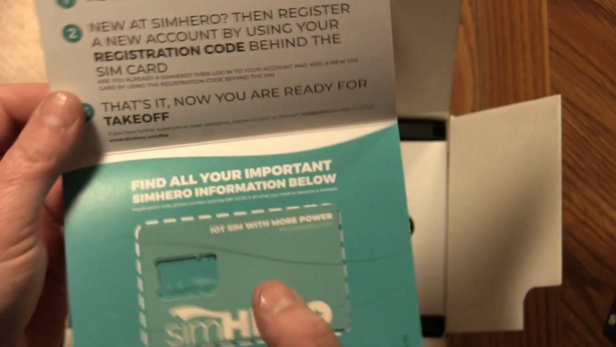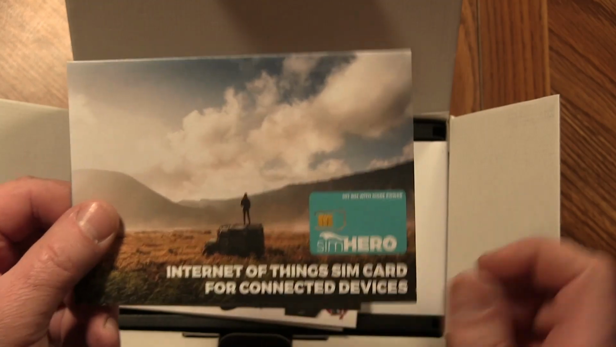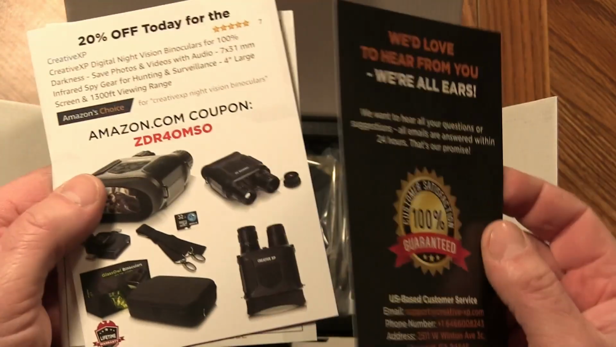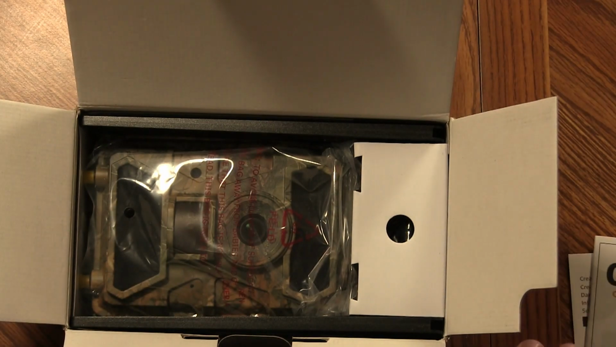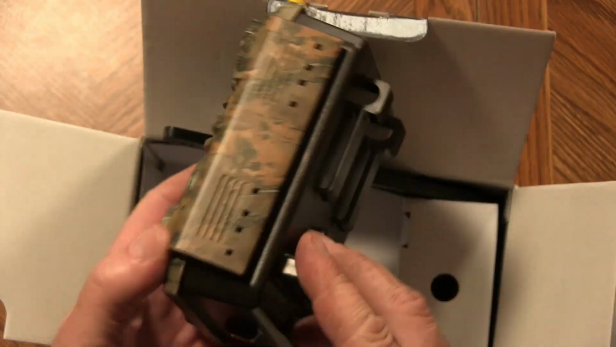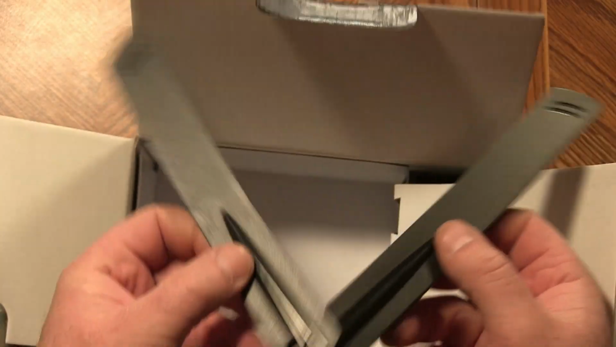It has an included SIM card, and it looks like the SIM's actually inside the camera already. This is a SIM Hero model, and it runs off of AT&T towers. Has a 100% guarantee, other products, and of course our user's manual. Inside here is the actual trail camera. Take a look at that a little bit closer here in just a bit. We have 2 different antennas that are going to mount onto the camera.